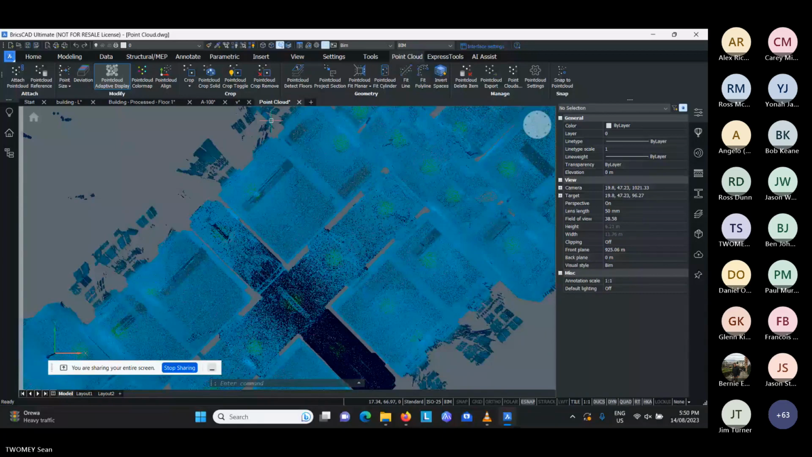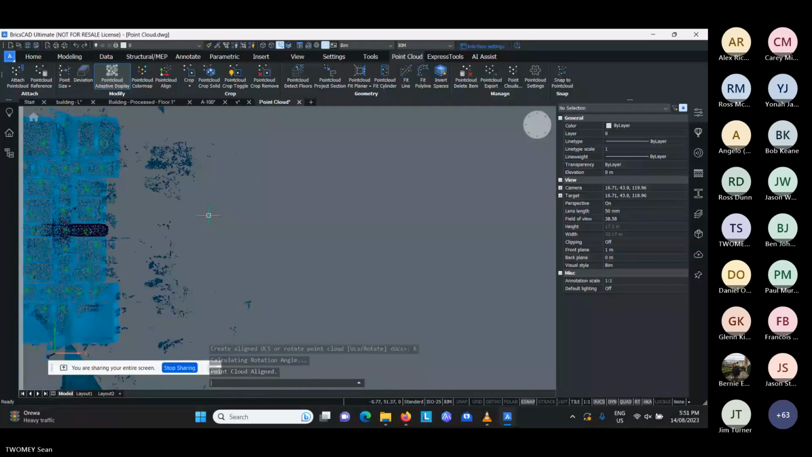So I could do it manually just by using the standard BricsCAD rotate command, or click on point cloud align, and you window an area with plenty of walls active, and you got two options. You can spin the UCS or rotate the entire model. So if this is a more complex file where we had different orientations, you could do different UCSs for each one. In my case, it's pretty simple, so I just rotate the whole thing. That spins the point cloud around here. I'll actually rotate it again. I'll give it a 90-degree, so it goes across my screen.